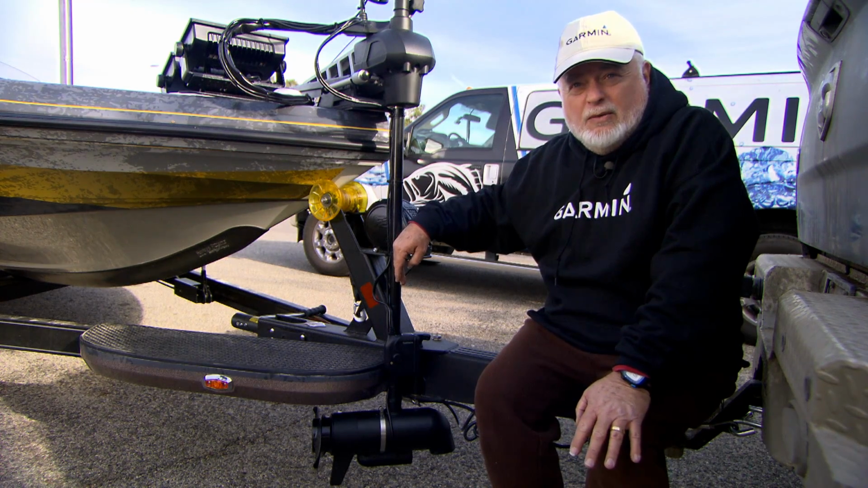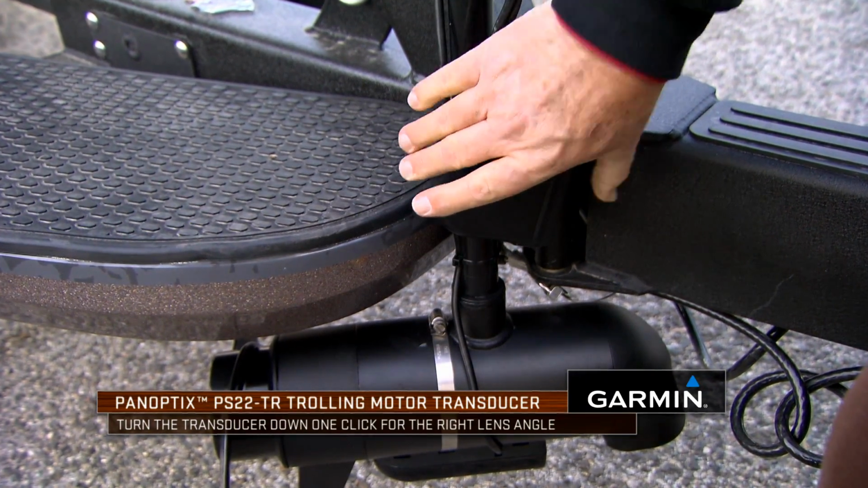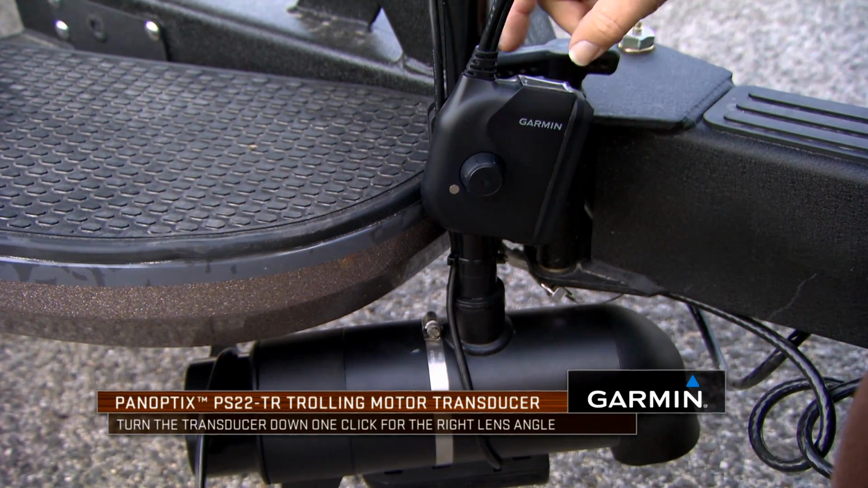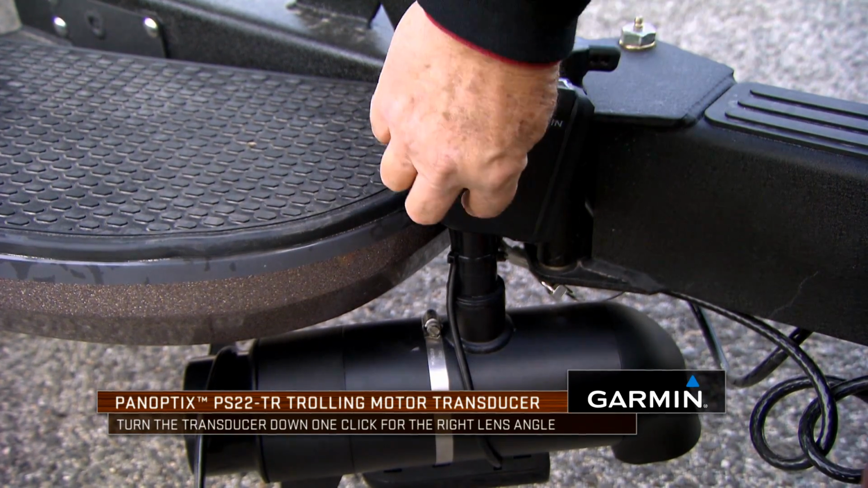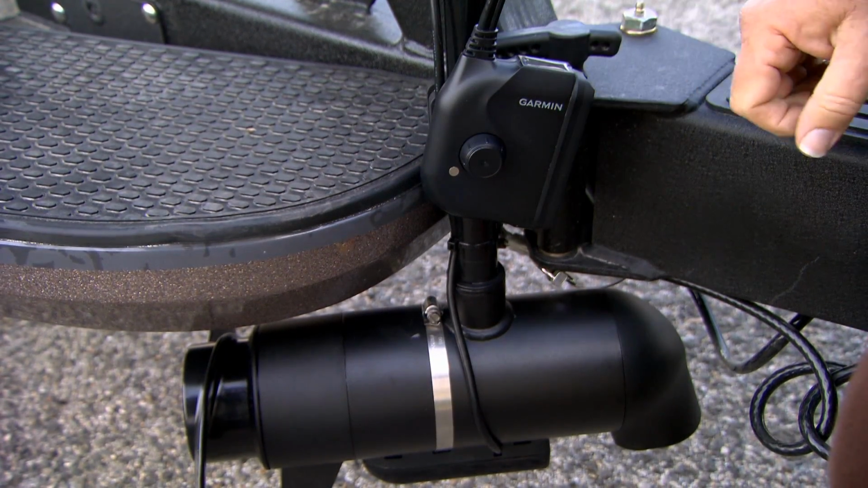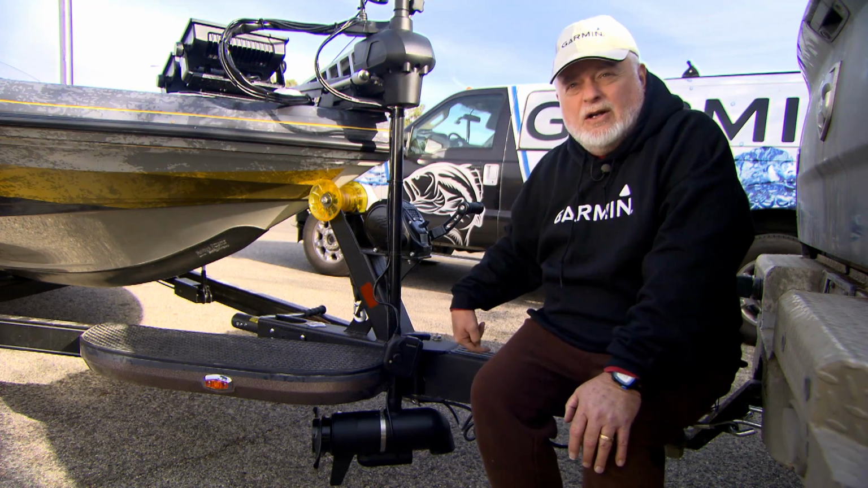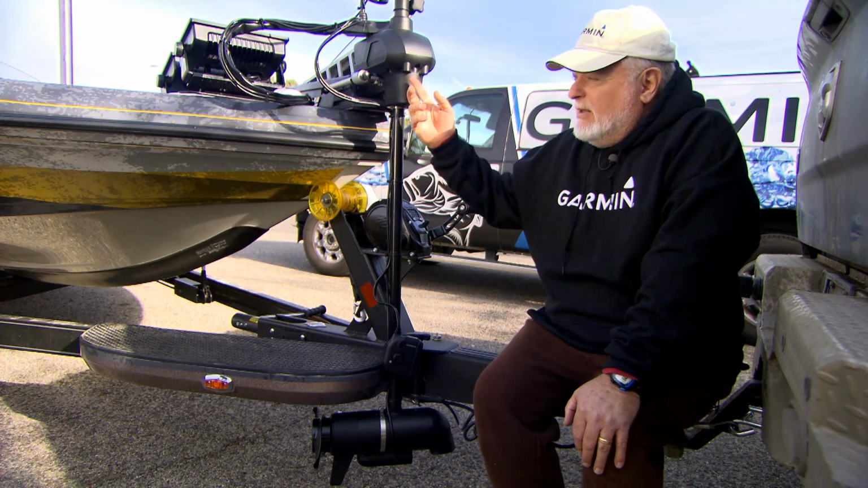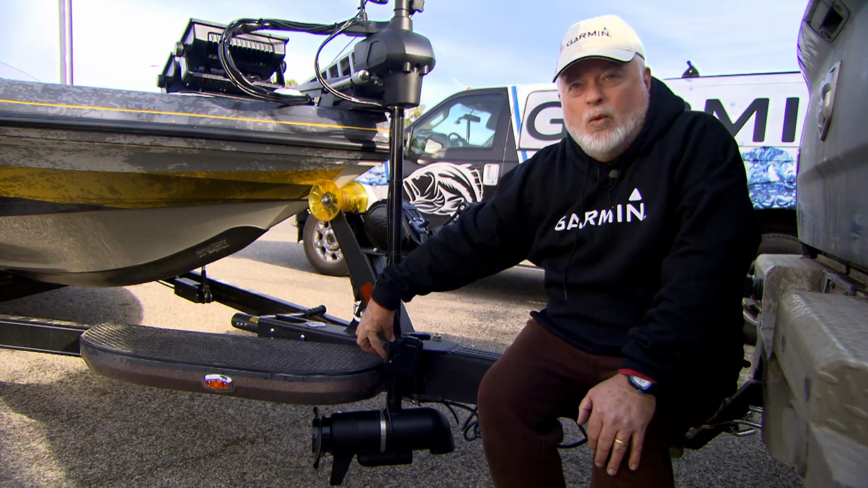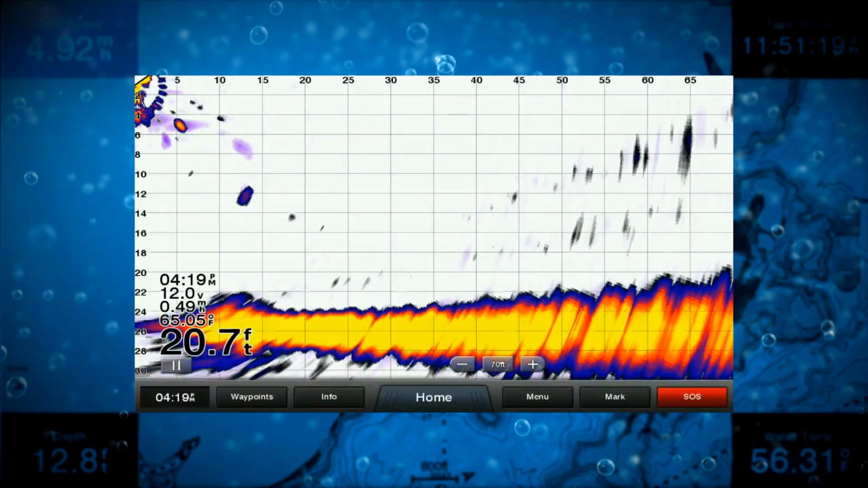That's not where I want to run it. So I'm going to loosen the knob here. This is the adjusting knob, and you can see the transducer will now move. The transducer has a ratchet back, and each click is 15 degrees. And I want that transducer to be 15 degrees down when it's looking forward. So when I'm looking at live view forward, I want this PS22 on one click down, which is 15 degrees, and it'll still look all the way to the surface.